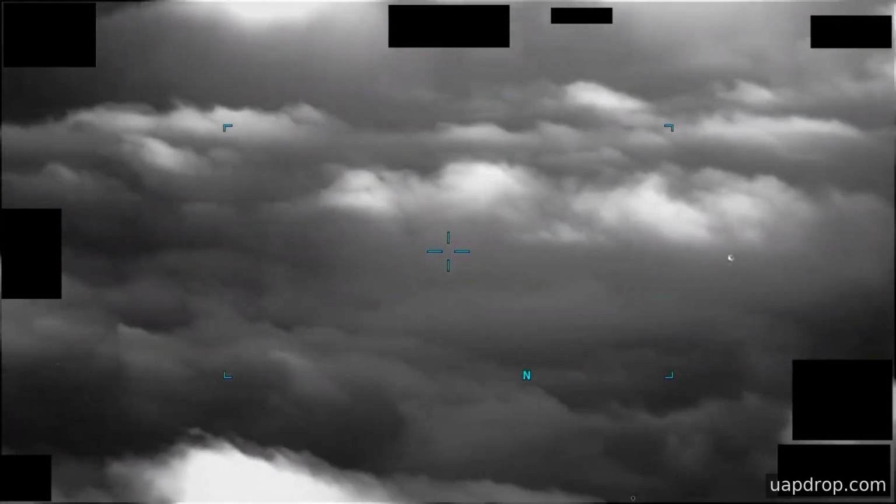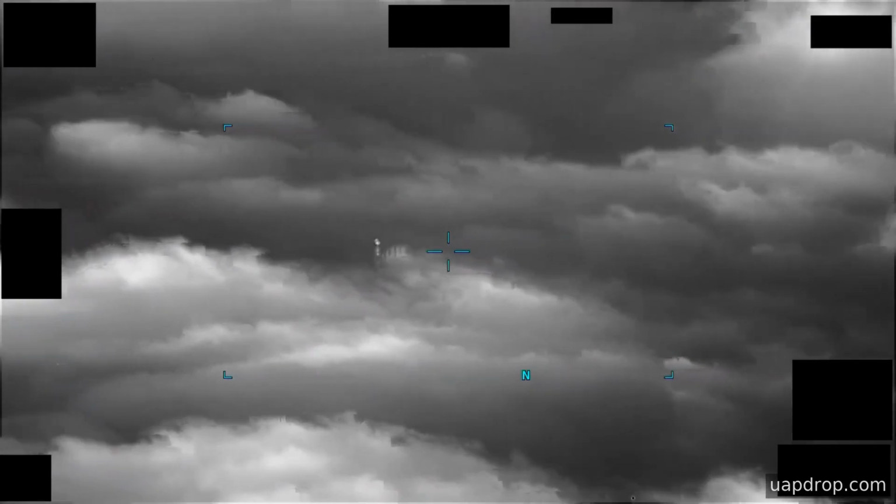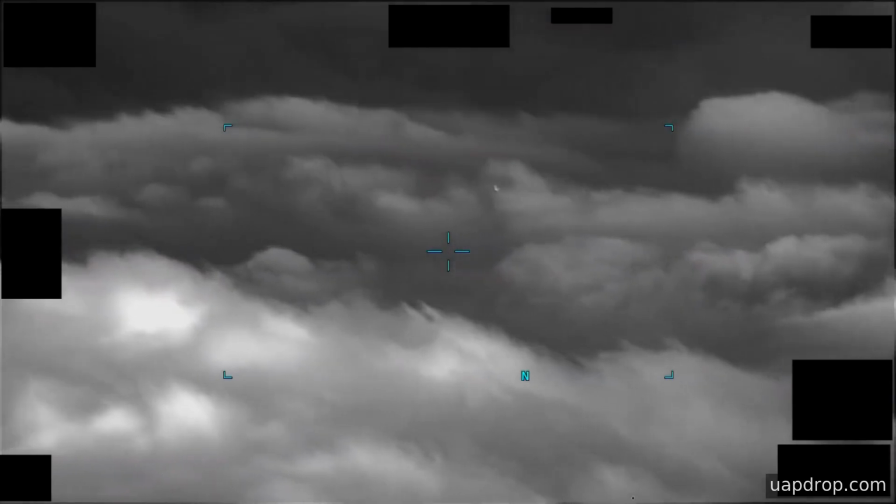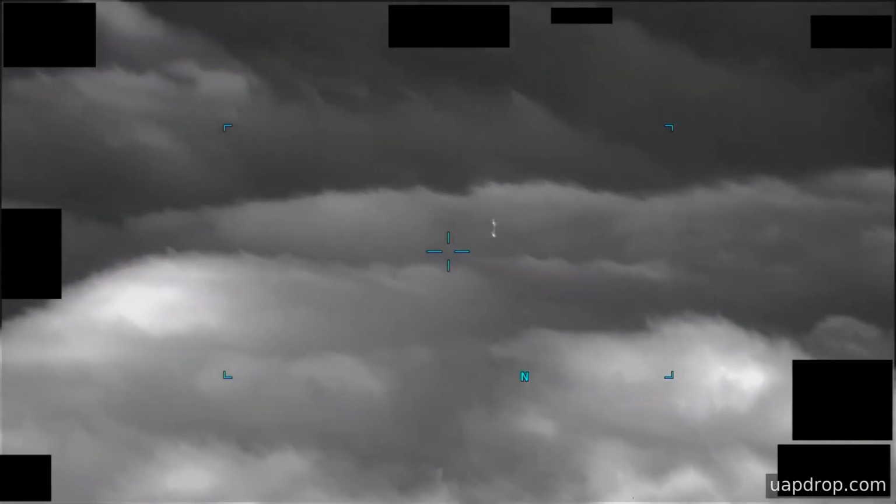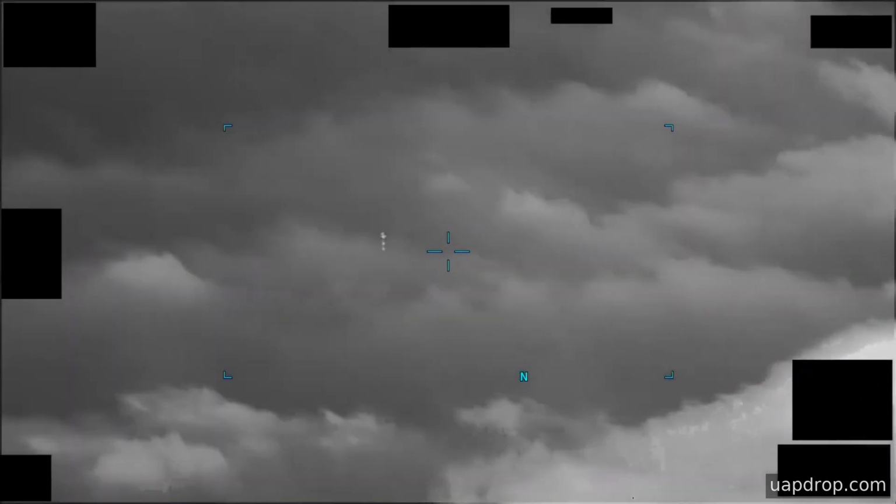For a long segment, the platform maintains tracking, panning and holding the area of contrast centrally even as its visual signature intermittently loses distinctiveness against the surrounding background. Midway through the recording, the system zooms in, and the field of view shifts from right to left to follow the same area. Several times the contrast leaves the frame to the right and then reappears as the camera follows.